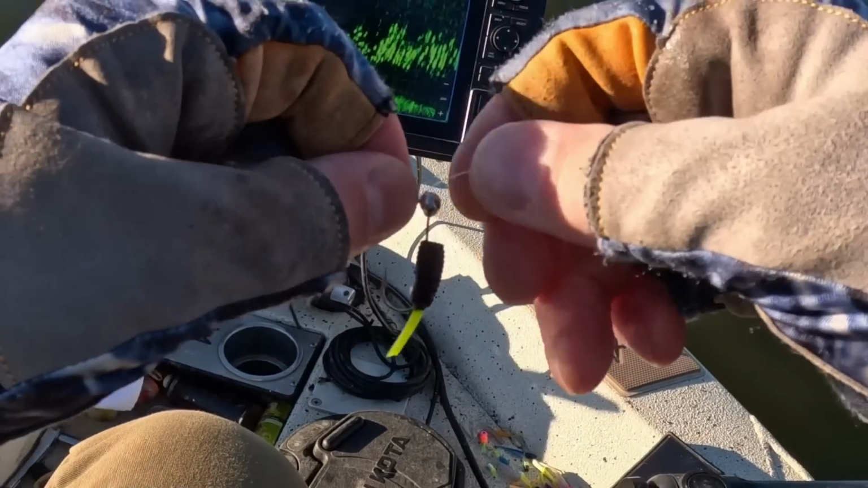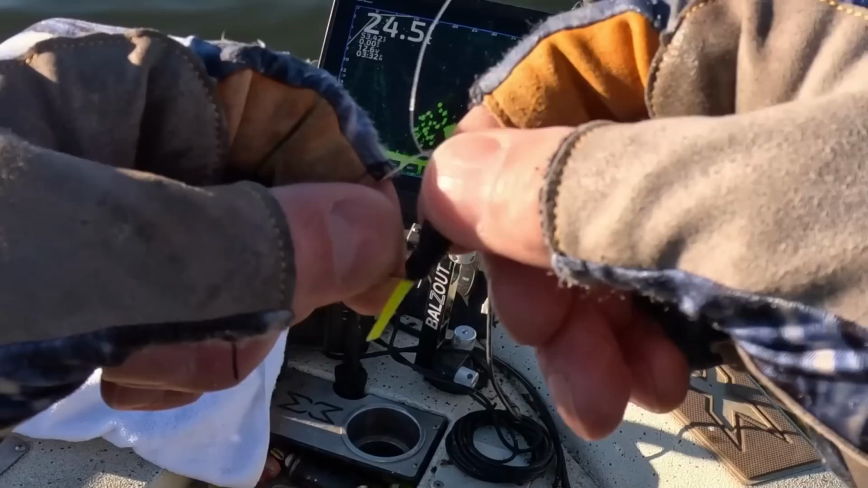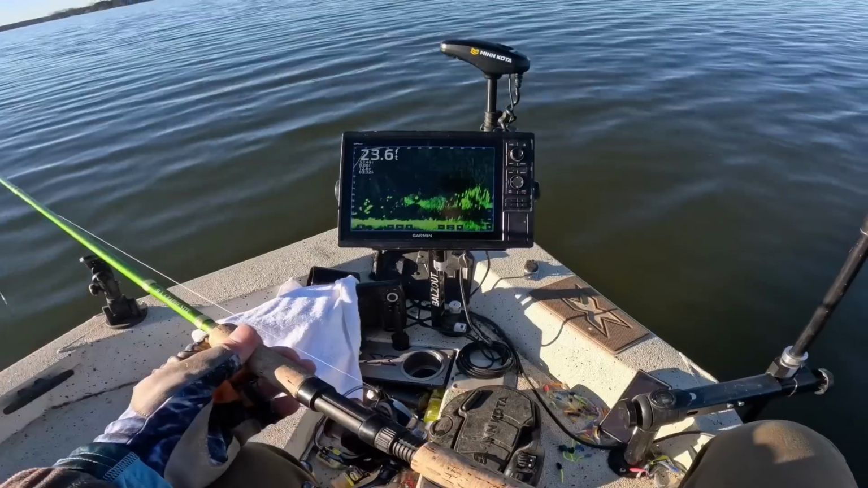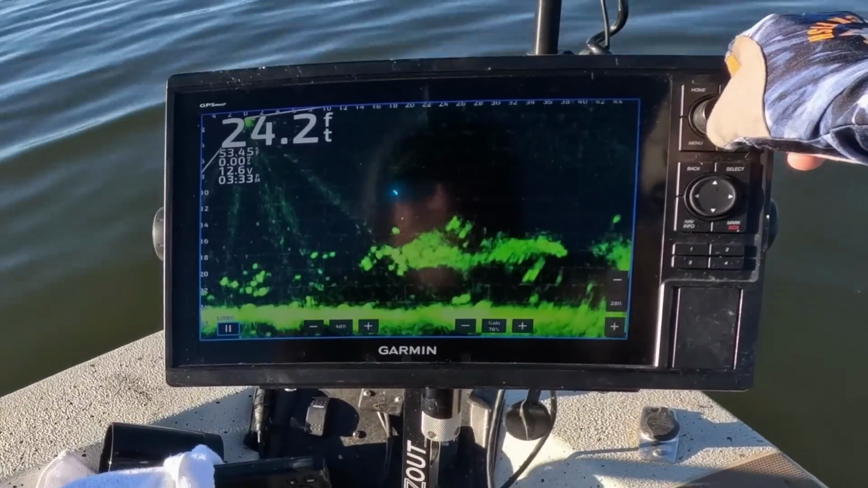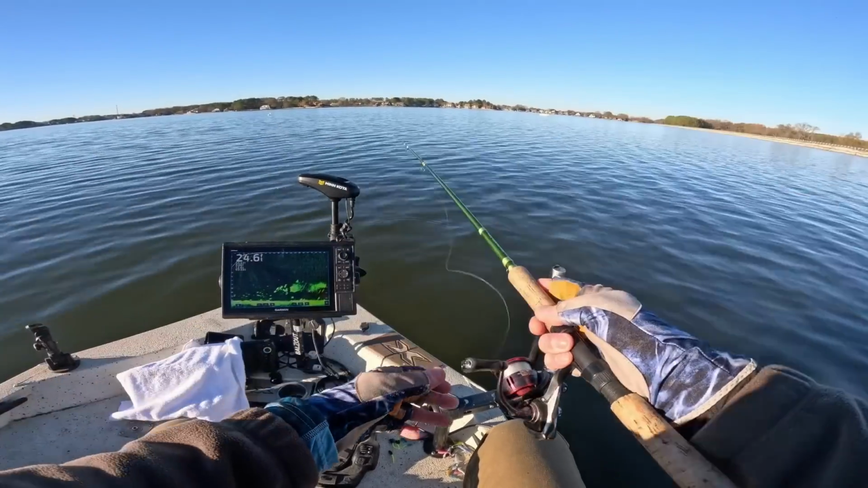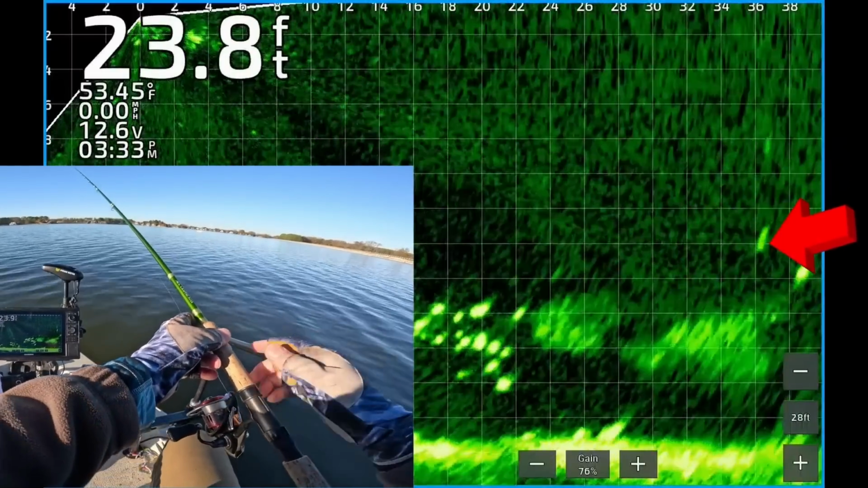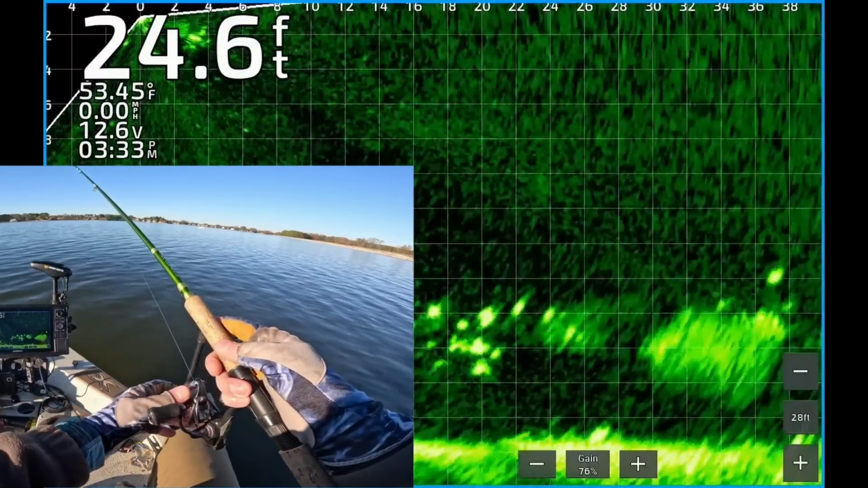Got on a 16th ounce Crappie Magnet jig head with the Wabash 1.6 inch in the Comet color. Look at all that shad on the screen. Good night. You can find the shad, and more likely, you'll find some crappie as well. There's my jig dropping down about 36 feet from the boat, coming through that school of shad.